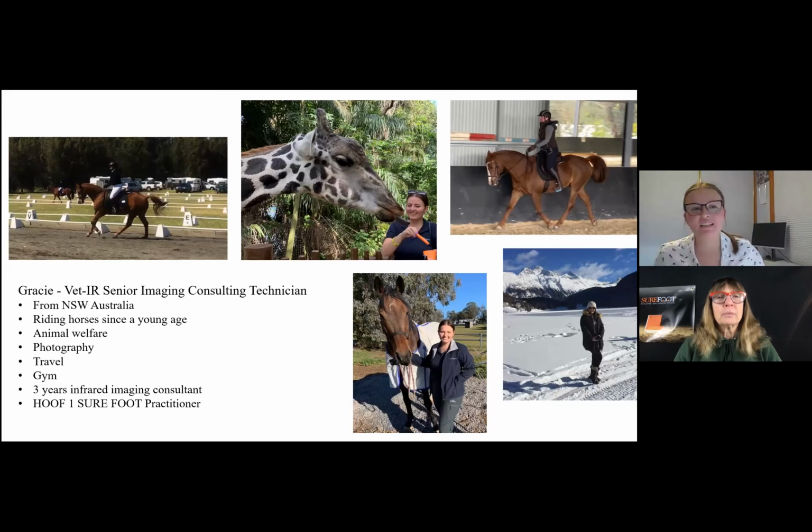So I grew up in country New South Wales, Australia. I've been surrounded by animals all my life, so they're a big part of my livelihood. I've been riding horses since I was around 3 years of age. I attended pony club and open events in dressage, show jumping and eventing. I rehabbed my first horse at age 12, Miss Rosie. She lived on to the age of 42 and competed up until 2 years before her passing. So that was a pretty good age.